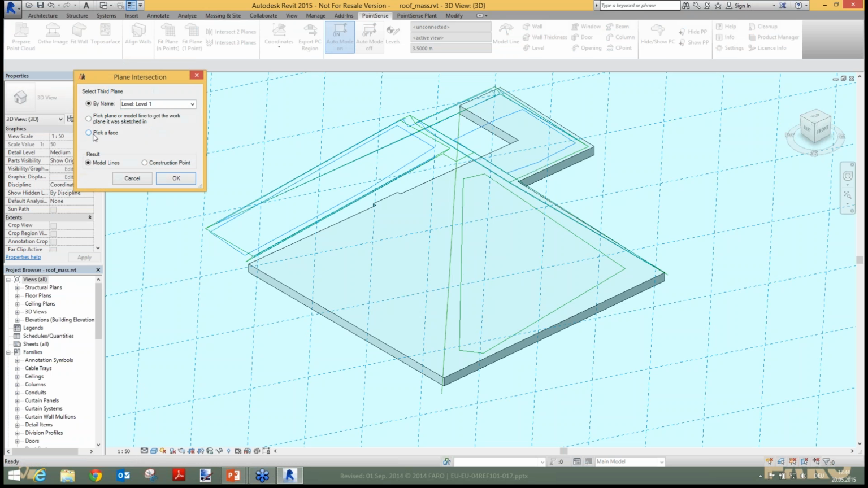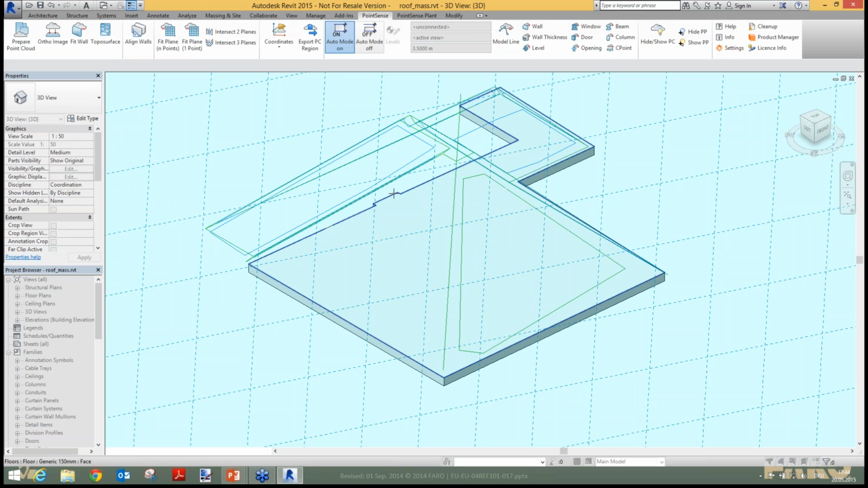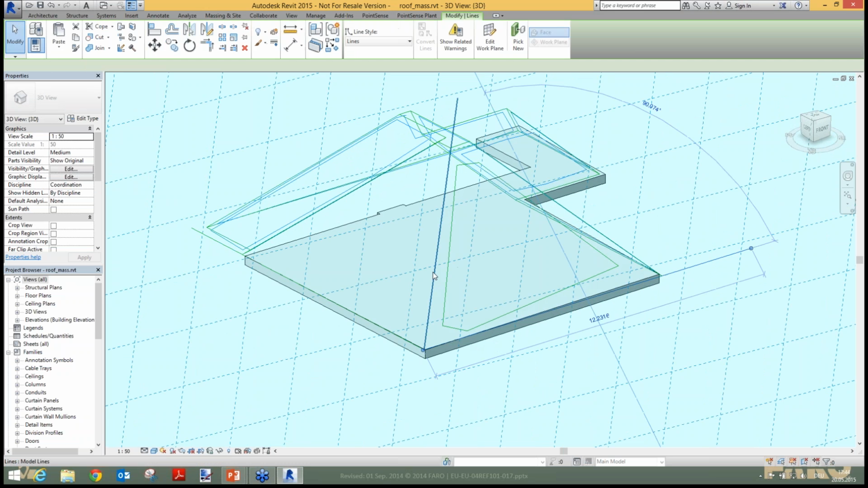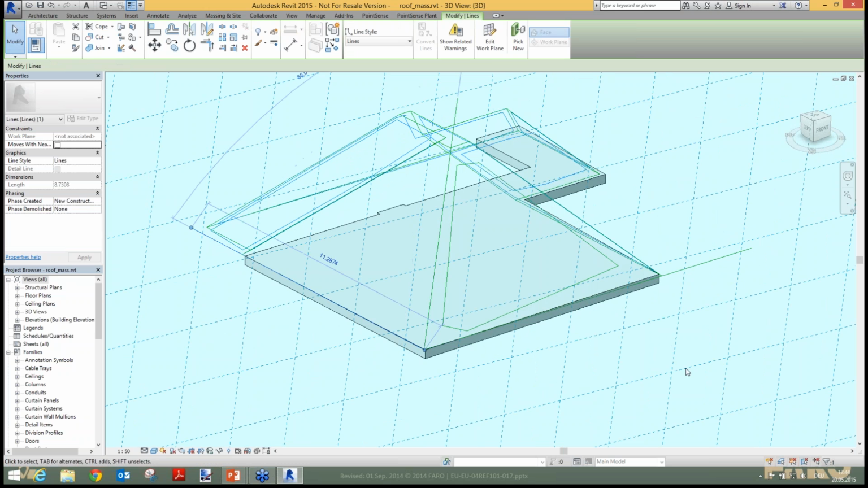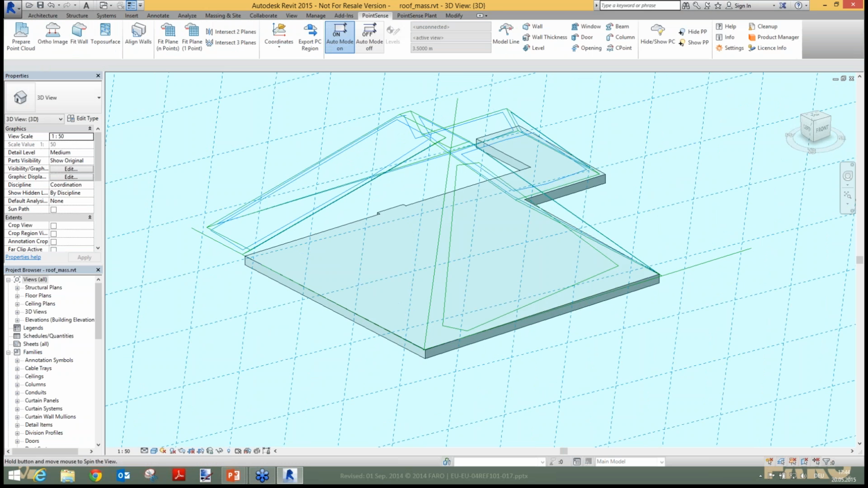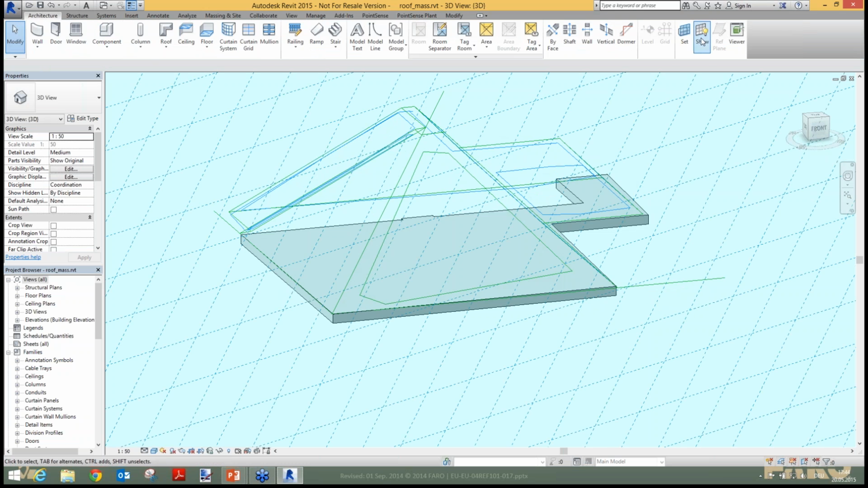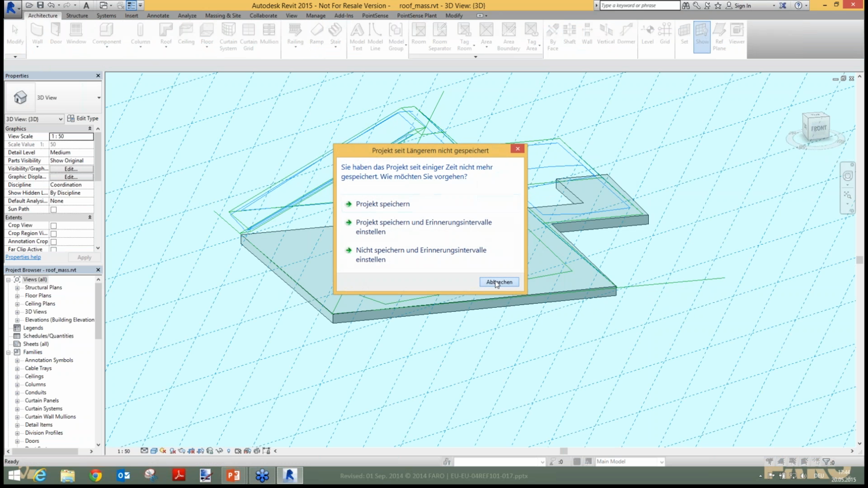And for the last one, I pick a face, so I choose this face of this floor here, and as the result, I get 3 model lines for each intersection of these 3 planes. And let me turn off this work plane here.